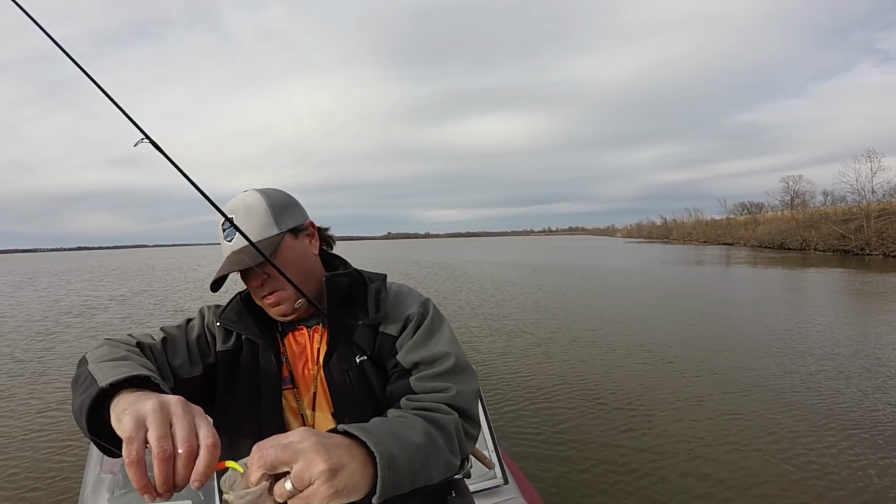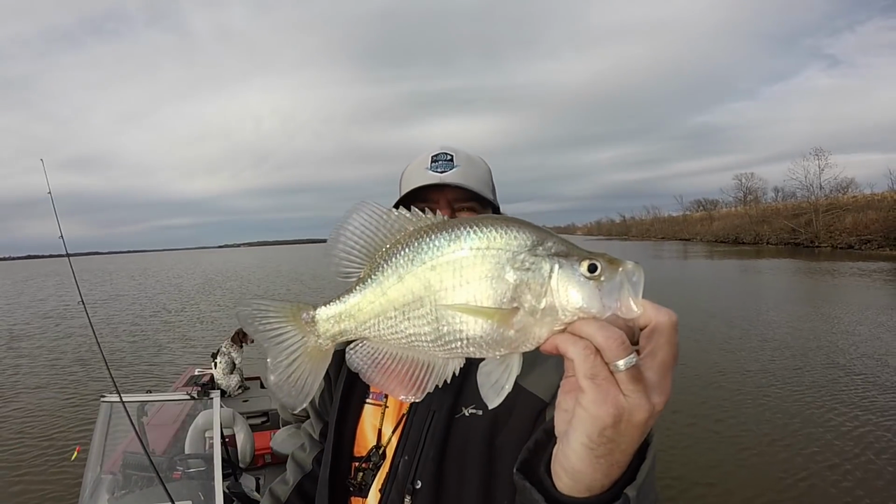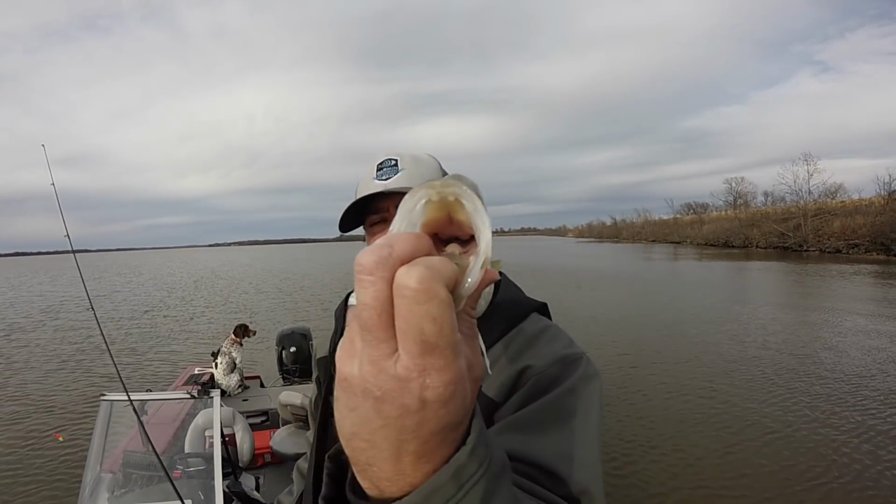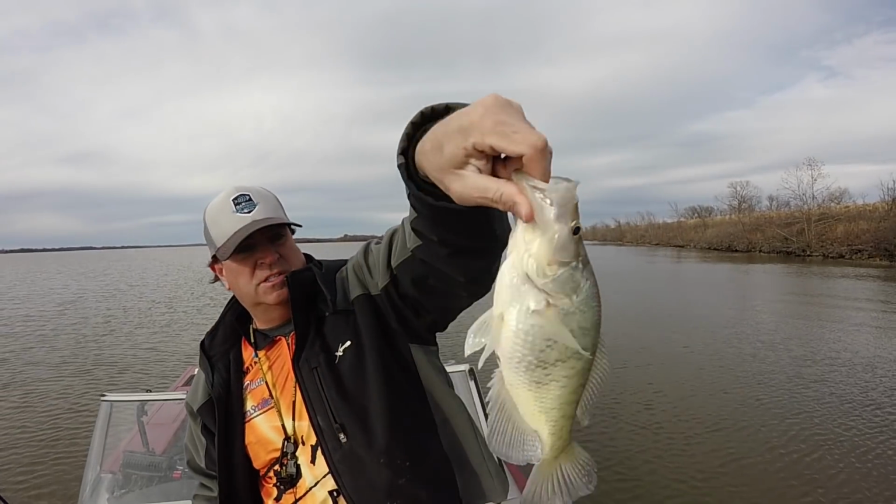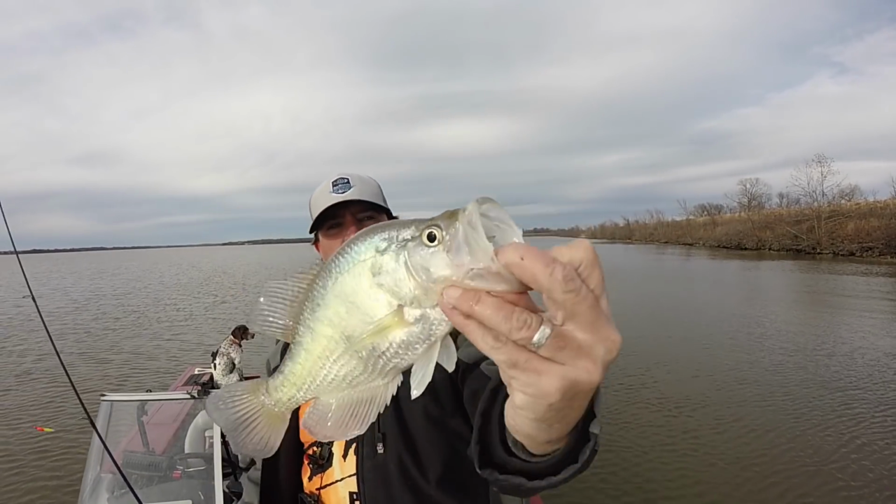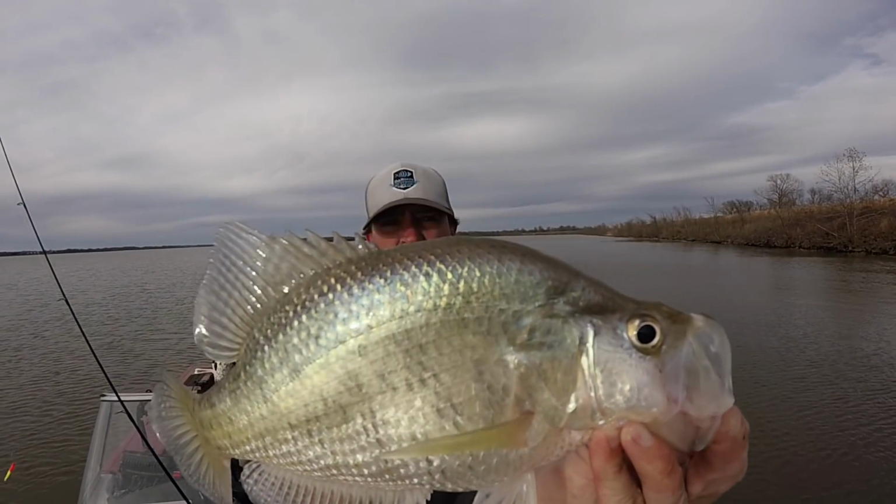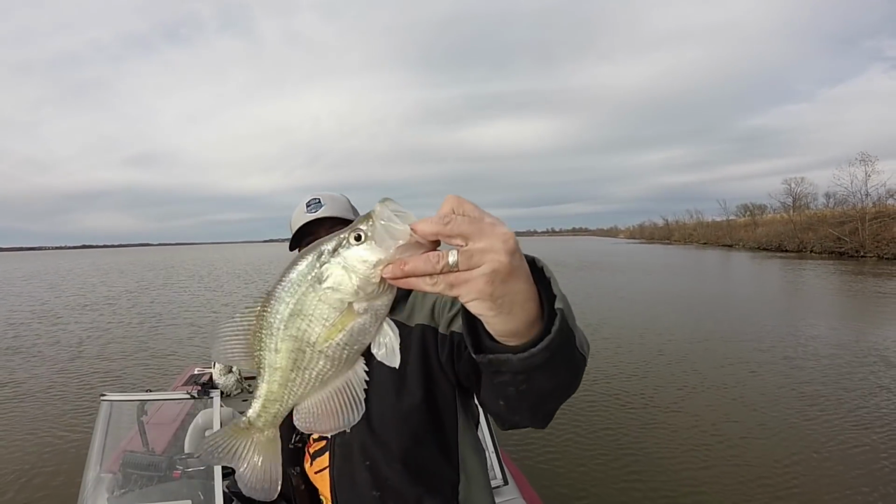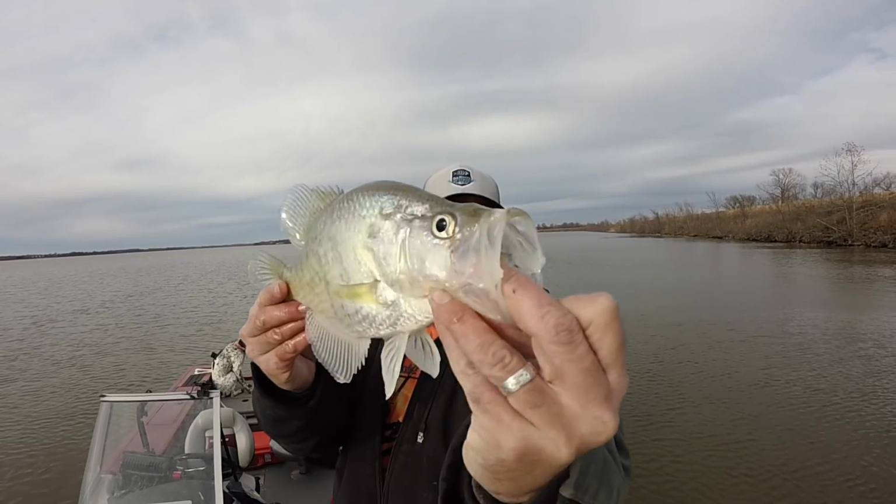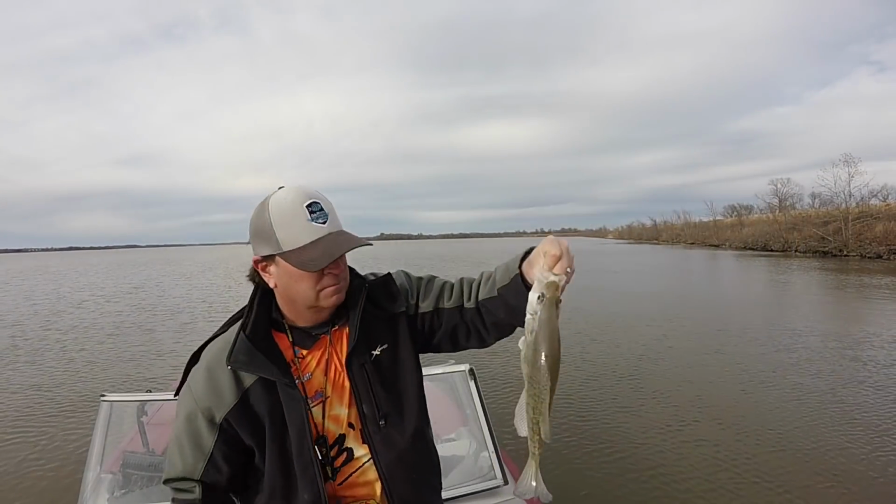Woo! Alright, I should have got the net on that one. But there we go, baby. That's not a 16 incher, but that is a solid, stout 14-inch crappie. Parsons Lake. Look at the shoulder, look at the colors. I told you they were in here. Oh, I told you they were in here. That is a huge crappie. Look at that. Look at that. Look at my head. Look at that crappie. Oh yeah.